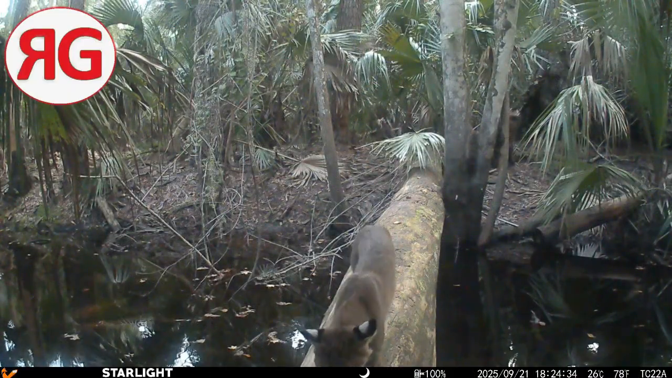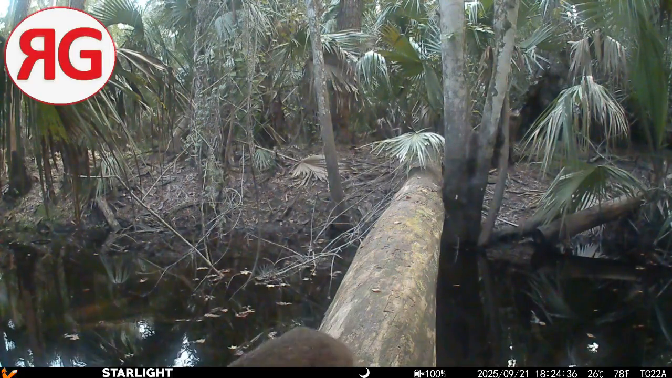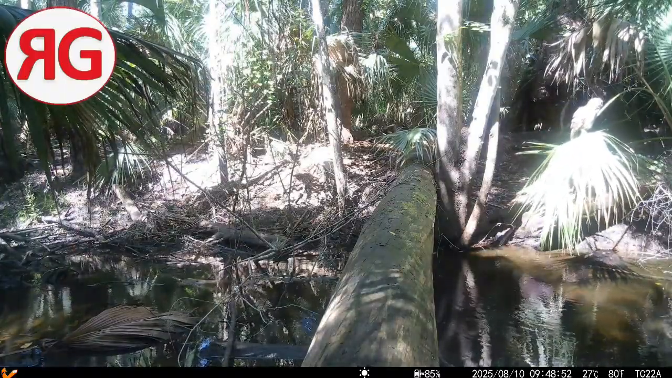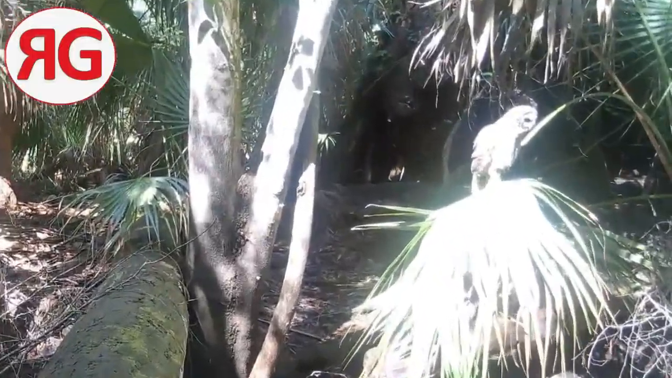Here we are at the captain's log. There's a bobcat. Had to slow him down because bobcats don't really pose for cameos. And here's something, if you guys didn't see it. Here, let me zoom this in for you. Yep, it's an owl.